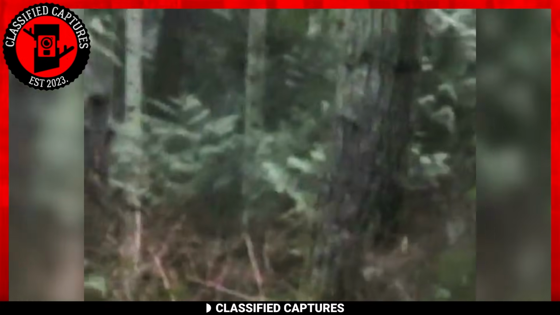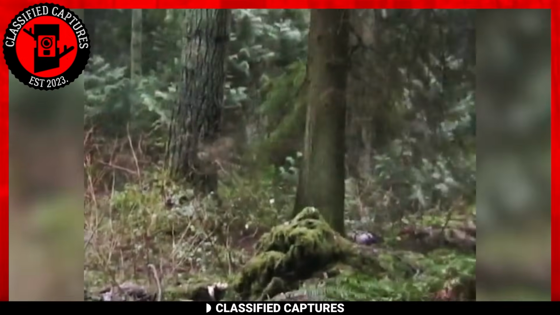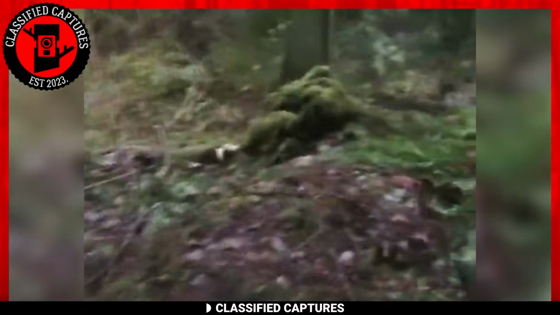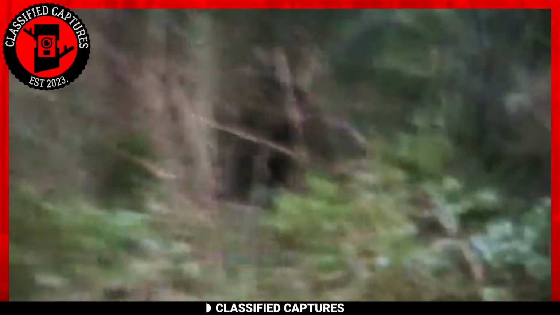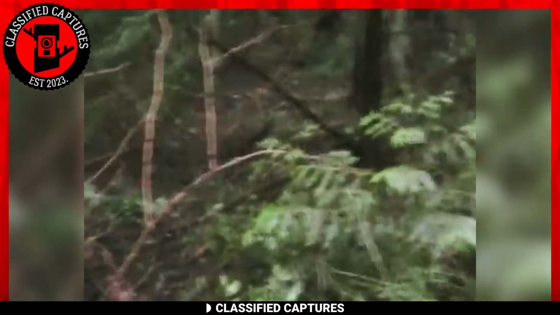Next, we have footage from some young explorers who were exploring the enchanted forest of Tofino. It was all good until they had a perplexing encounter. Take a look. They managed to capture footage of a mysterious creature, but the creature had its back to the camera as it walked away. The footage primarily shows the creature's dark, furry back, partially concealed by the trees.